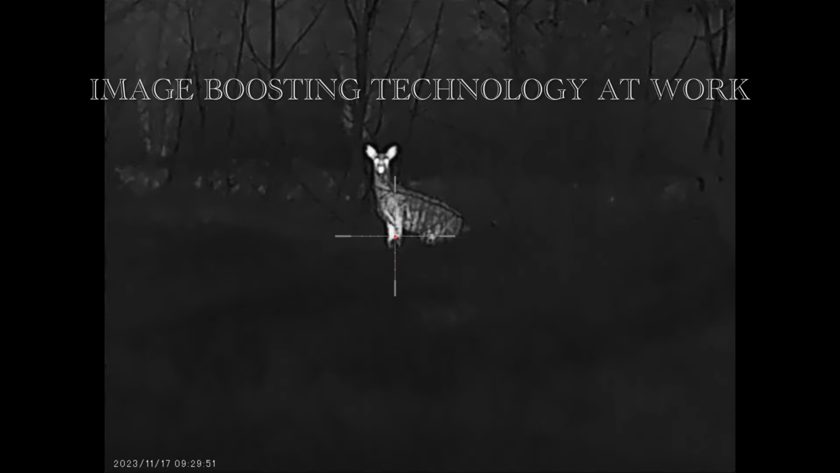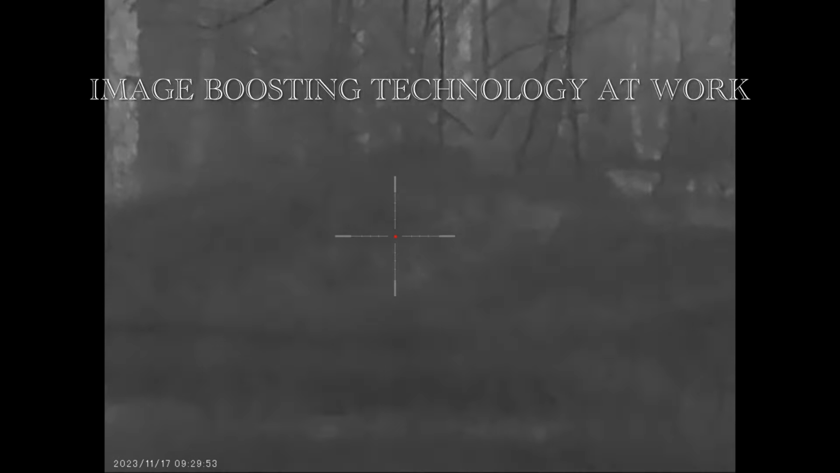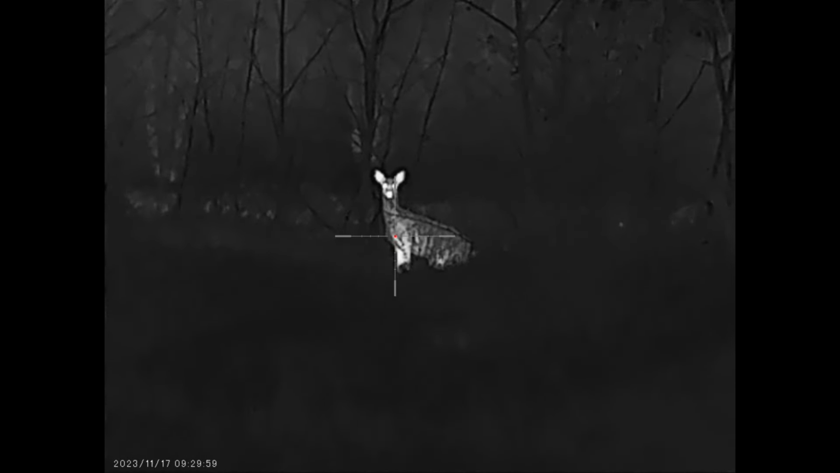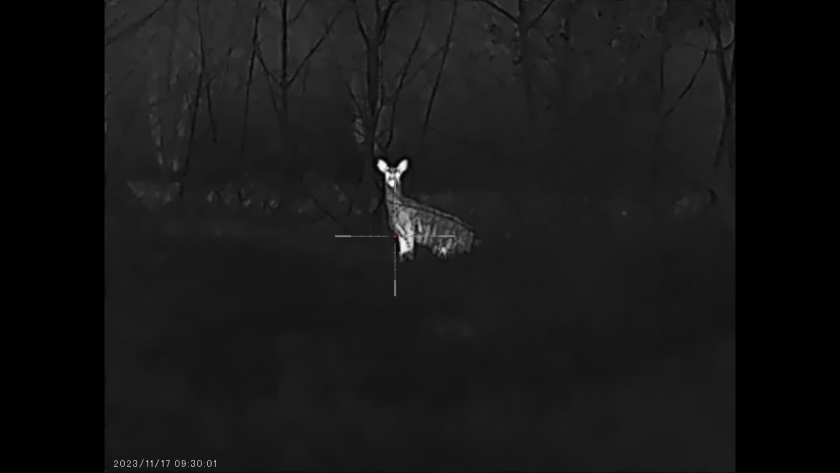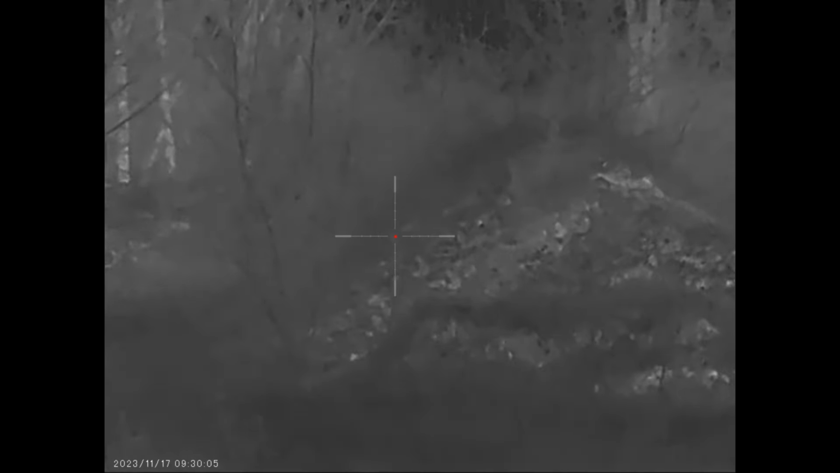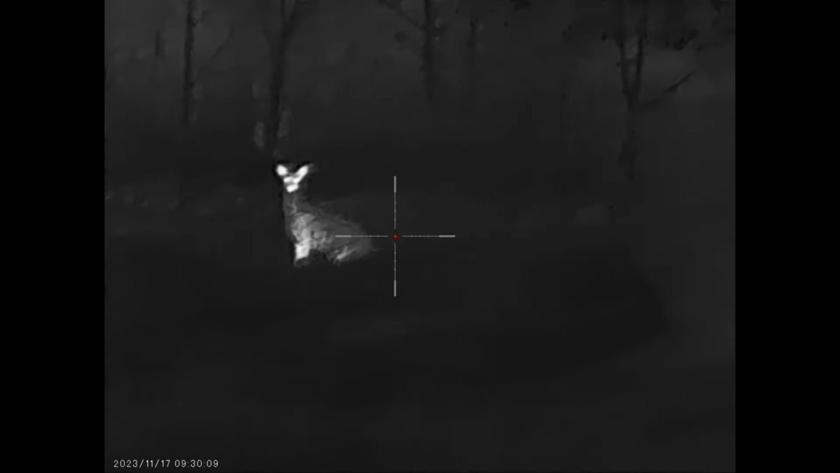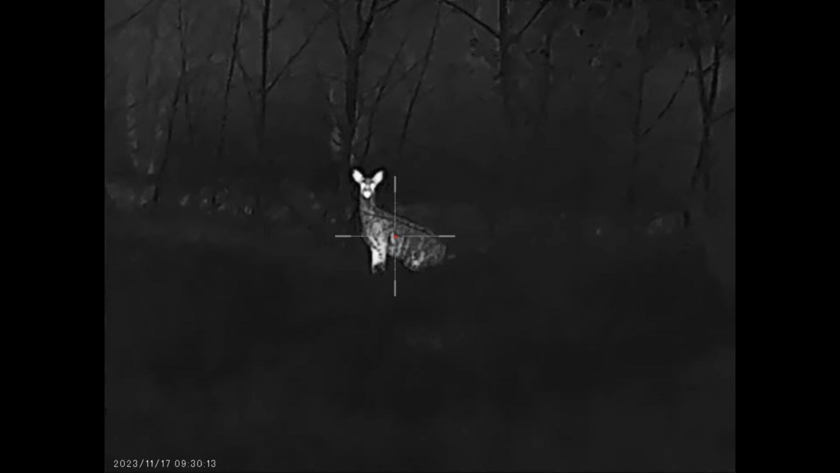Let's talk about that image boosting technology that I was explaining earlier in my review video. You see how I'm on target here? You got a nice bright target and a dark background. I'm going to pan to the left now, and you'll see that background lighten up. See how that works? And then let's come back to the target. Your whole background darkens back up again. That's that image boosting technology where it really makes that target pop nice for you.